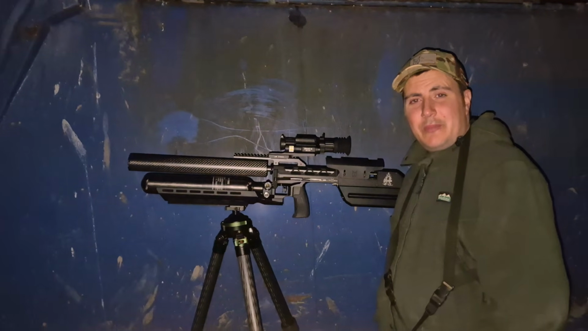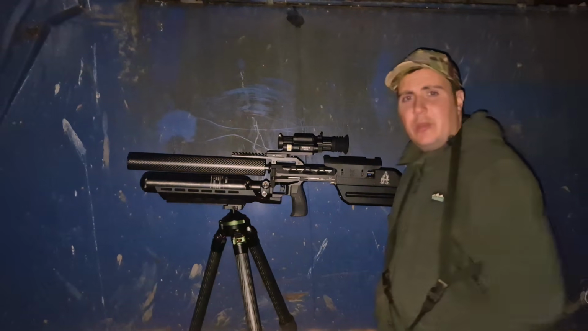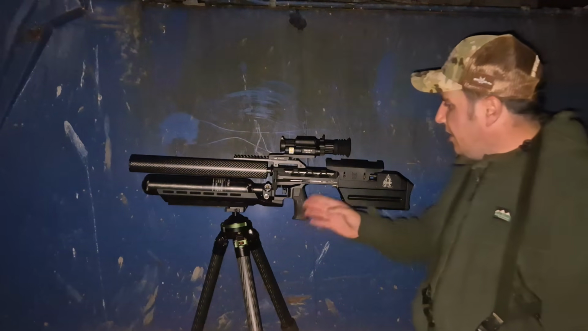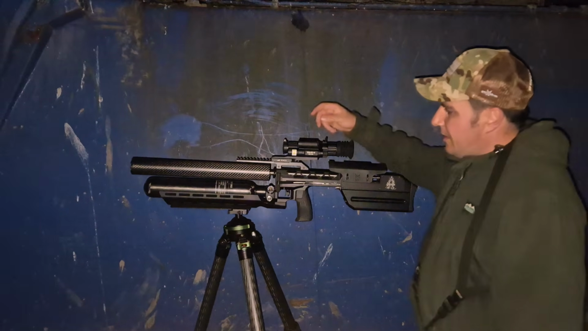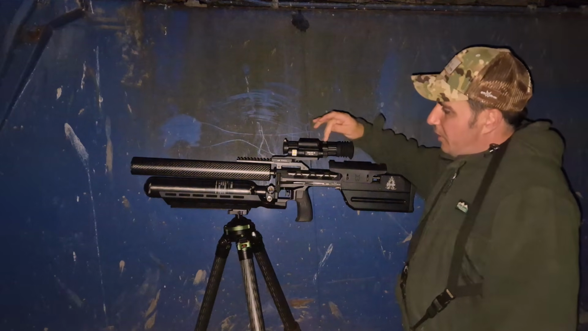So it's rats tonight, once again, and tonight I'm just going to run you through what I'm using to control these rats. I'll start off with the rifle. It's an RTI MORA in .22 sub 12, and on top of that I've got the D&T Zulus 3x12, and